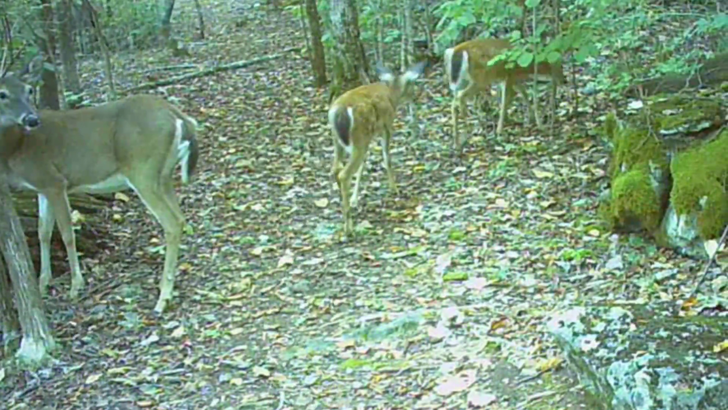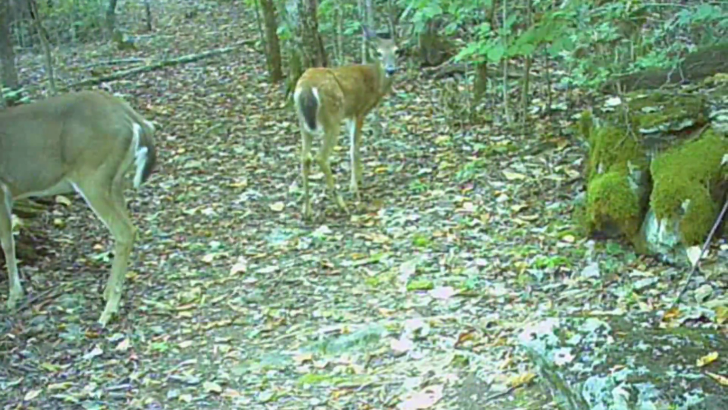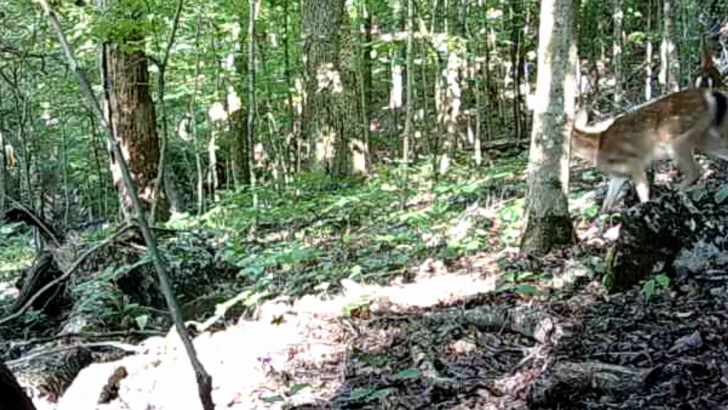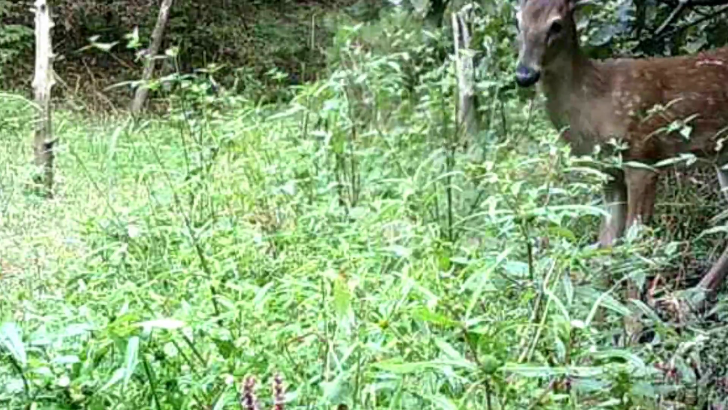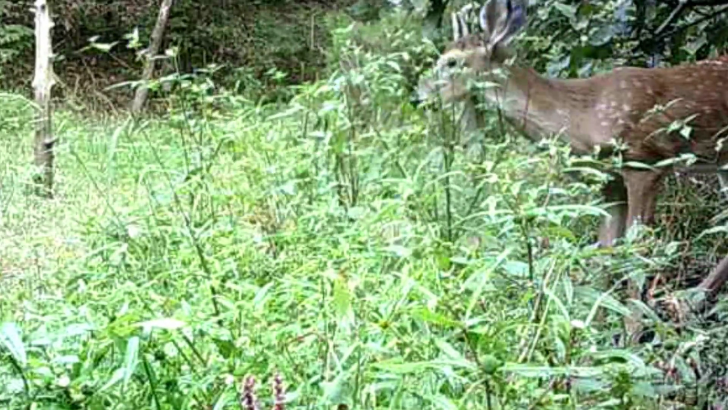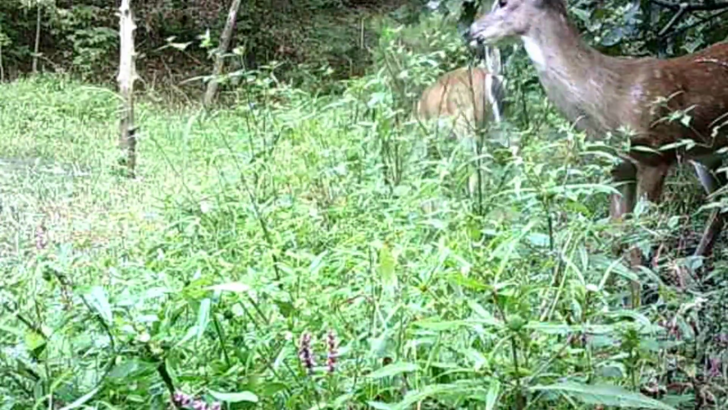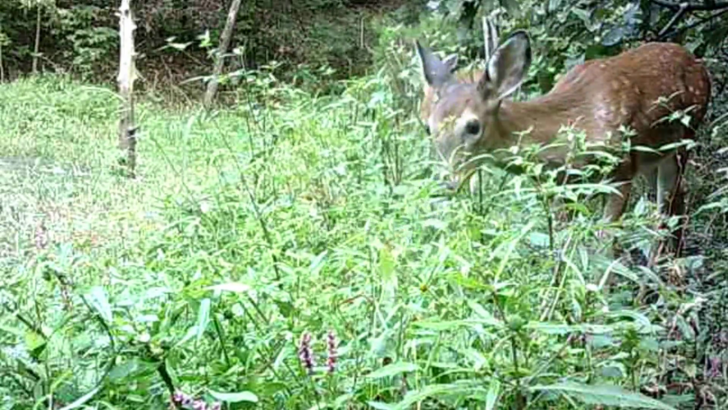And here the little twins, they're still doing good. Catch them here and there on these cameras, all along this ridge. Back here at the pond, they even catch them at the pond, eating all this shrubbery, picking around all the time. Ponds are drying up if we don't get some rain.